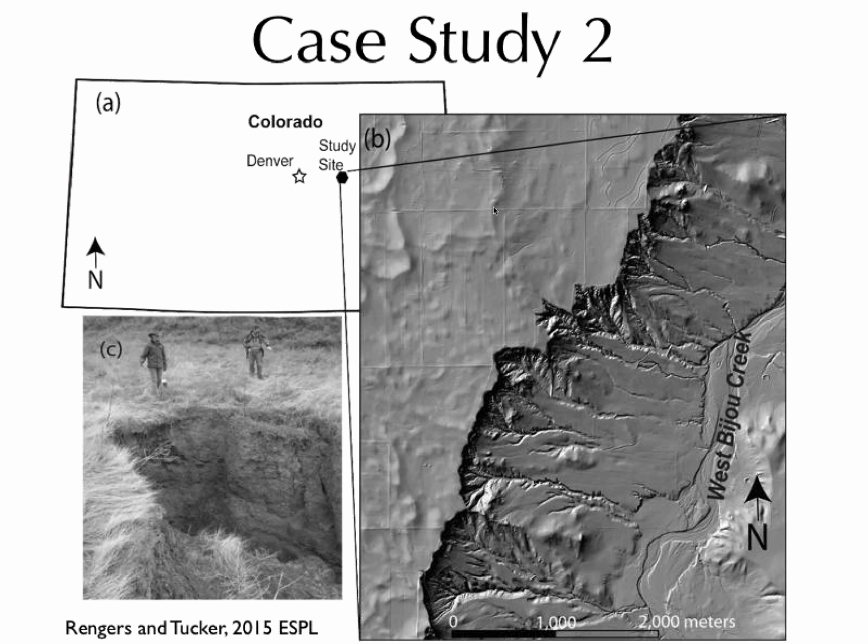Okay, so now I want to shift gears and take you to my second case study. This is out on the plains, West Bijou Creek, about 30 miles east of Denver. If you look at the shaded relief map, this is an airborne LiDAR data set. You can see this interesting pattern where the Great Plains are off on the east side, and on the west side there's West Bijou Creek, which is incised into the plains about 100 meters and serves as a trunk stream, so there are all these gullies that cut down to it.